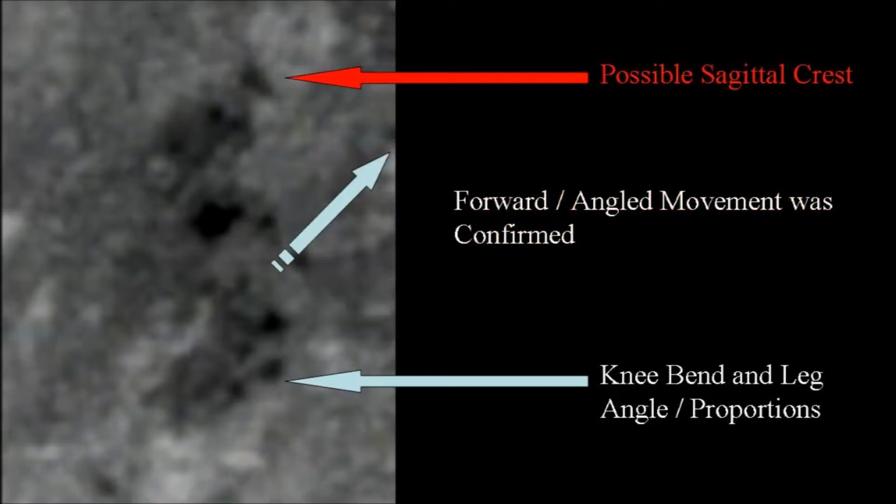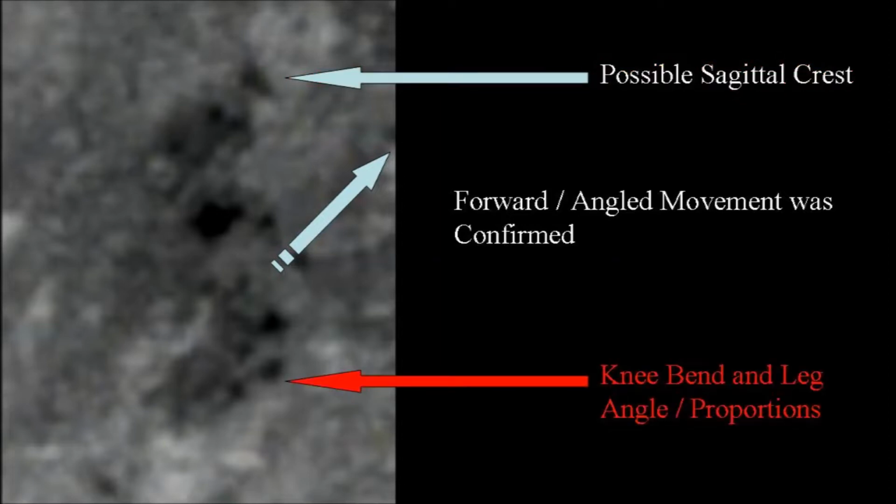Another physical characteristic which raised an eyebrow was a possible sagittal crest. Similar to gorillas and orangutans, Sasquatch are often noted as having a slightly cone-shaped head. Also compelling was the figure's subjective knee bend and leg angle.